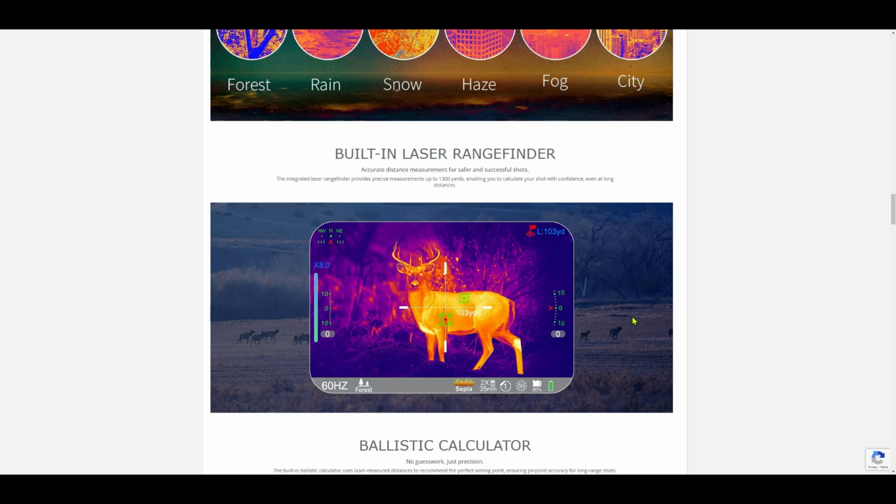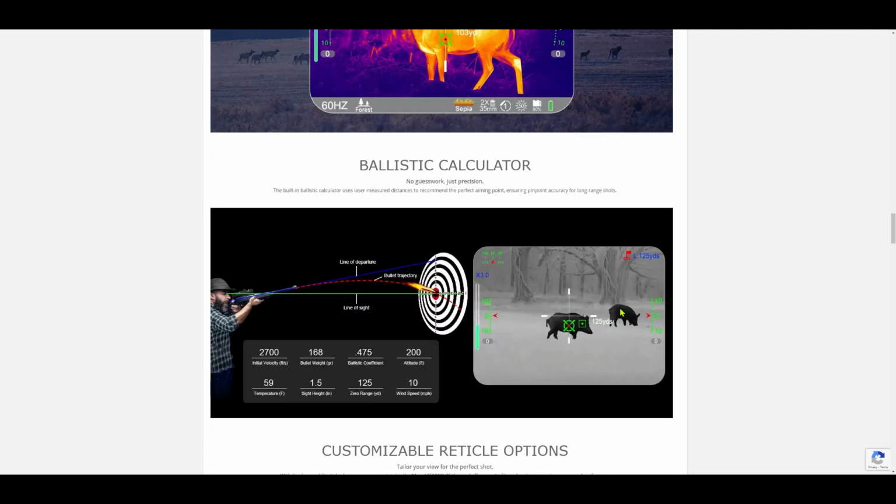And as long as you got your information in there and the ballistic calculator, it'll predict where your bullet's going to go, and it's very accurate. We're going to walk through that later in the video. You got the ballistic calculator, which I just talked about. Here's some information on that.